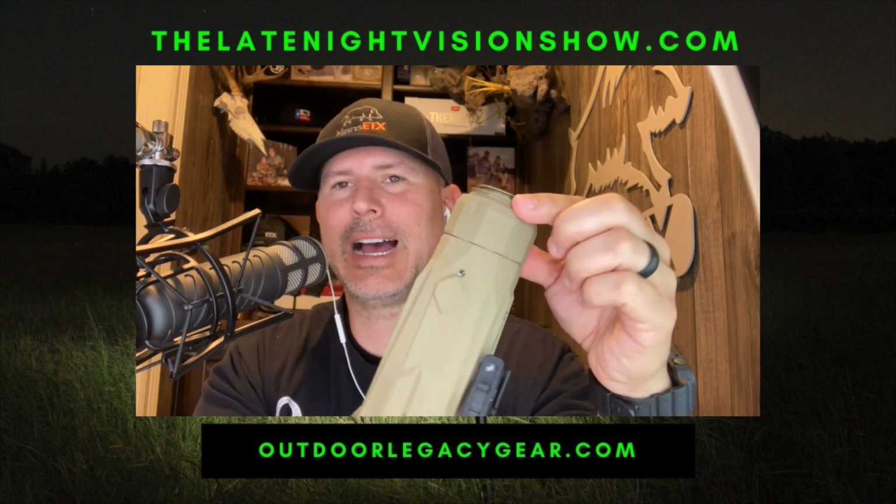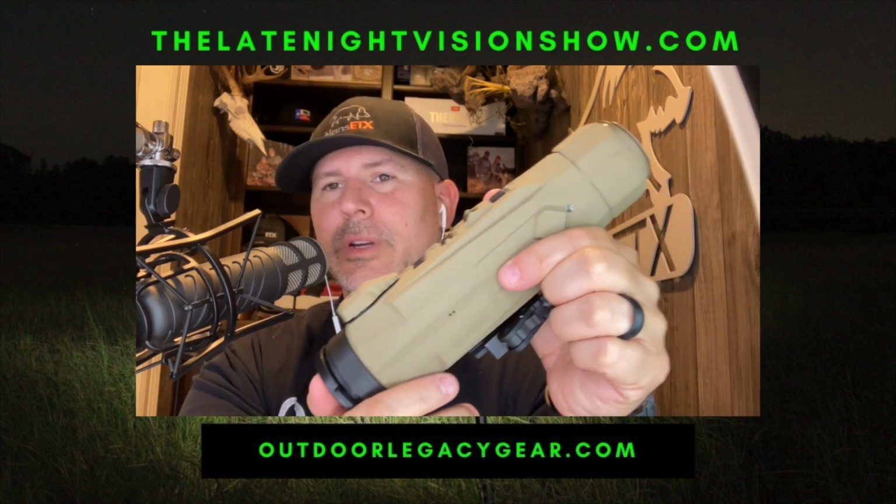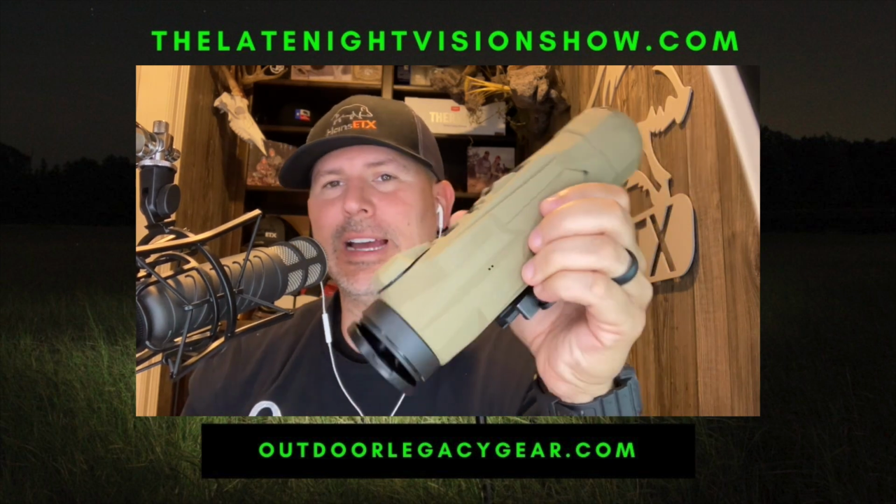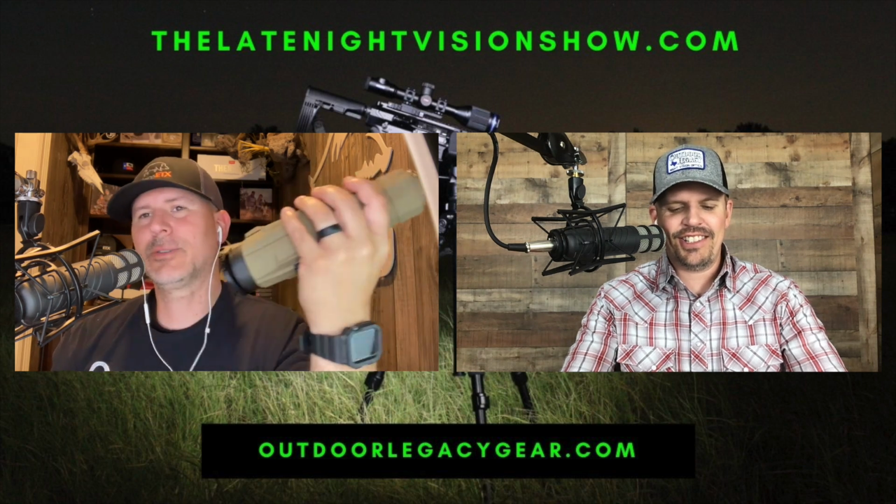Eyepiece diopter focus. I do not have the lens cap on it because that's what the cool kids do. They take the rubber eye cup off of it. So I've got it off right now. It does come with one. Goes on and off very, very easily on it. That's what the cool kids do, man.